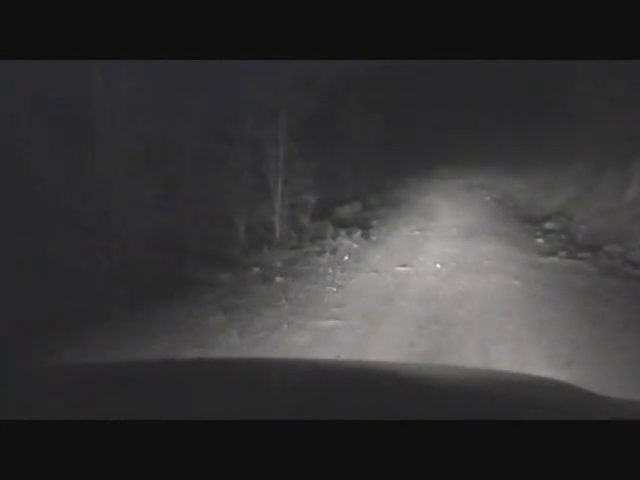So we're hoping to be able to come down through here and maybe catch some eye shine. And if we do, I have some infrared spotlights that we can hook up and possibly get a better shot.